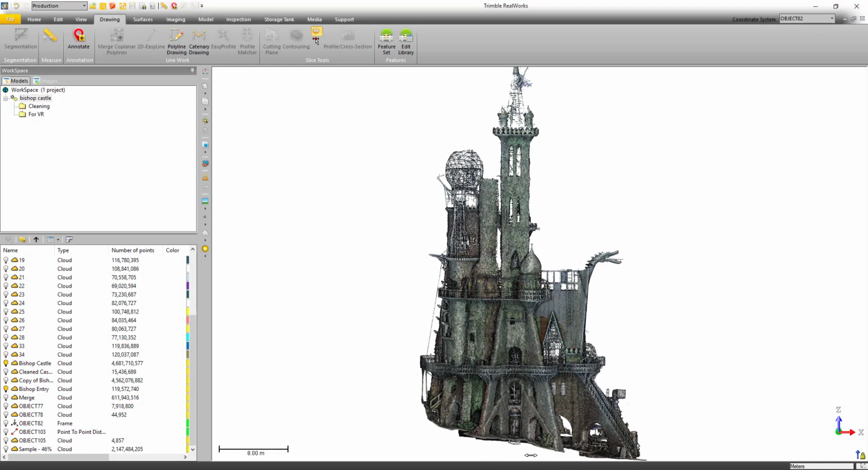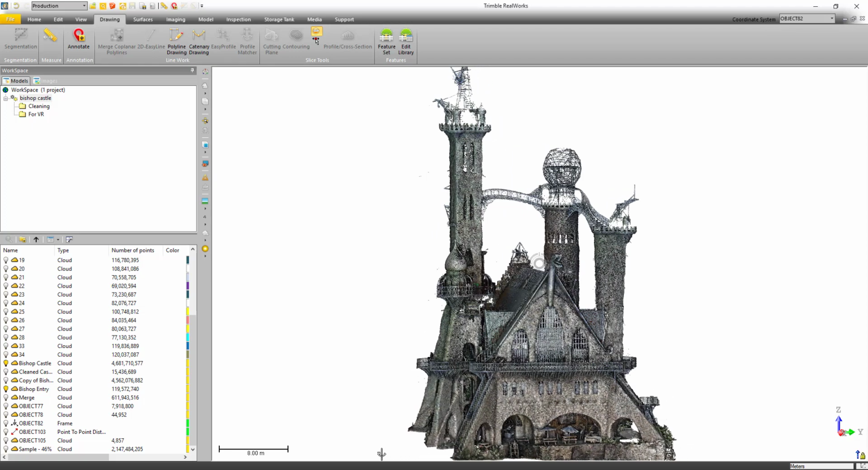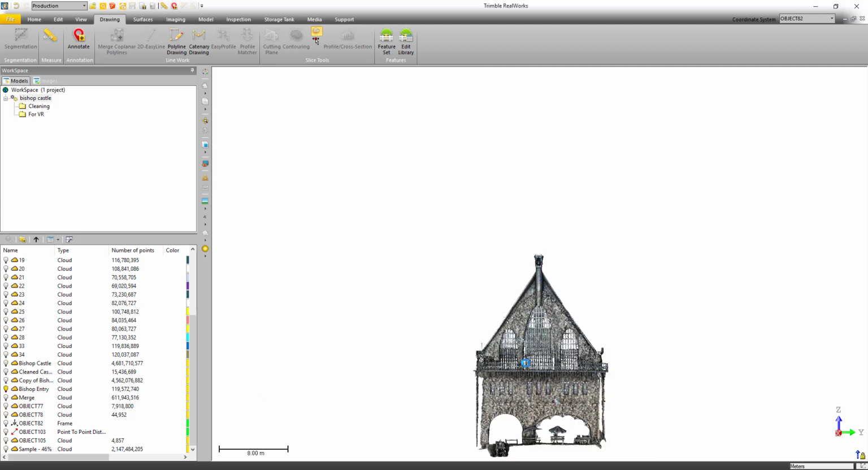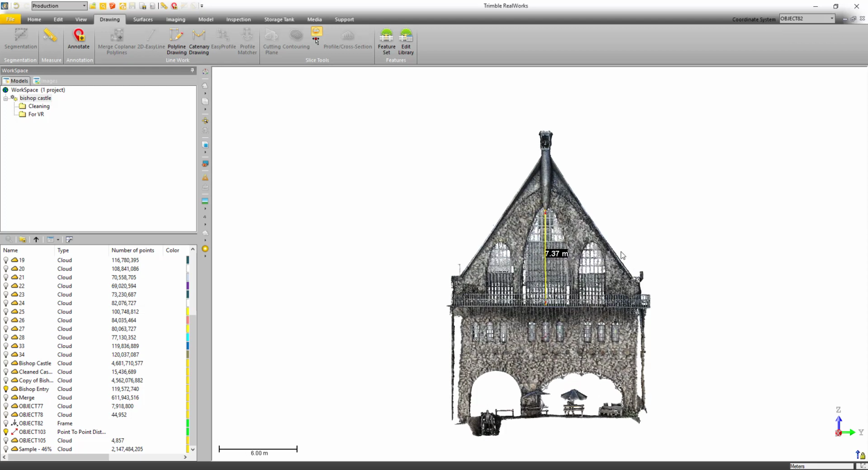And so finally, I'd like to show you some improvements that we've made to the Orthophoto creation tool. We've made improvements that when you create the orthophoto, it's going to use everything on the screen. So all of the points, for example, on this facade, and even other objects such as this measurement that you can see here. So I'm just going to go in and open the Orthophoto tool. You can find it here under the Imaging tab.